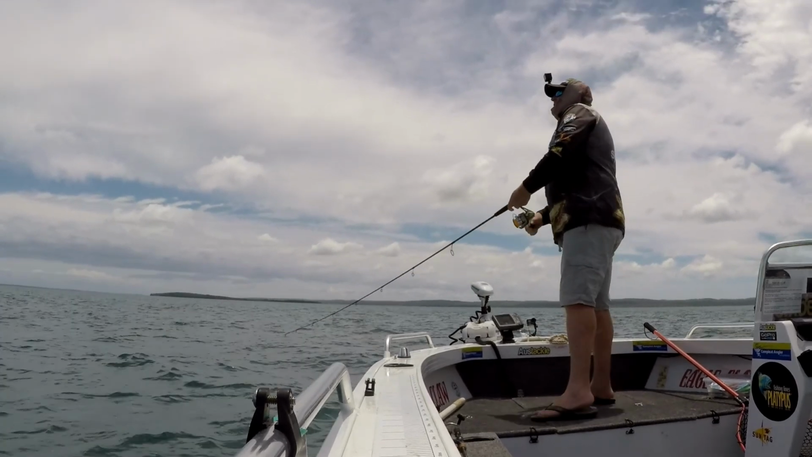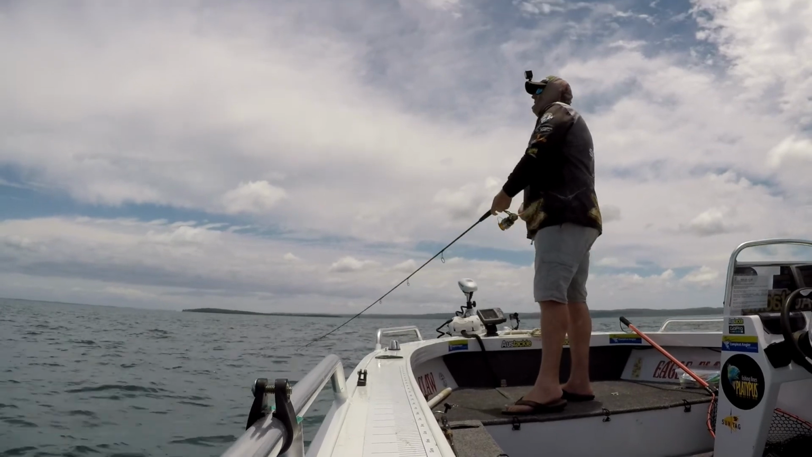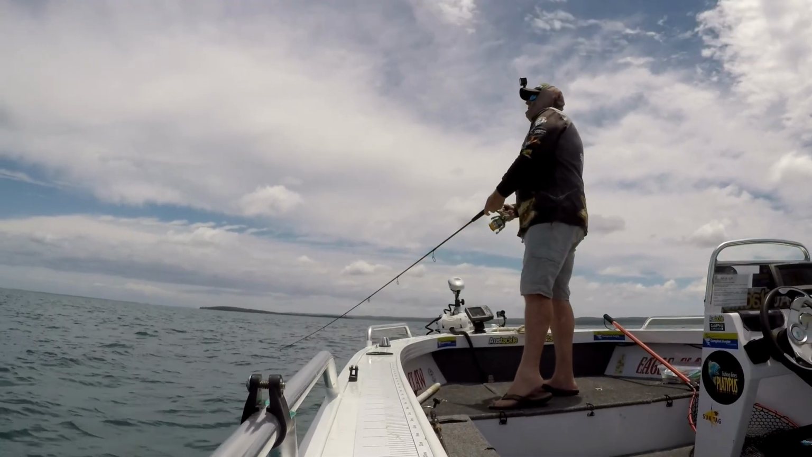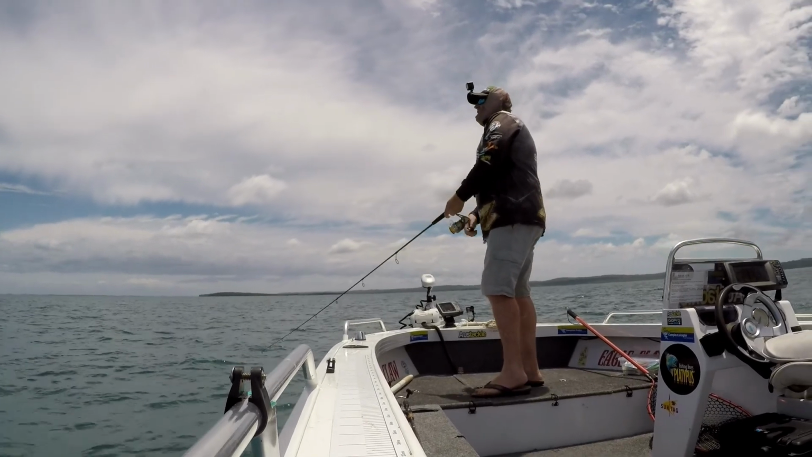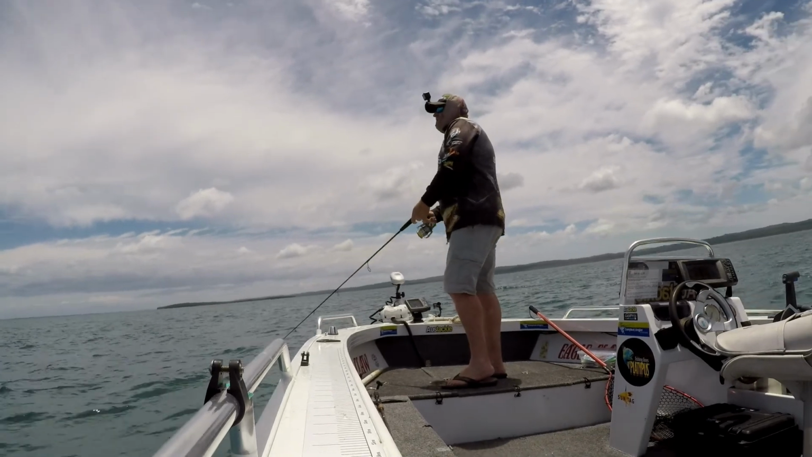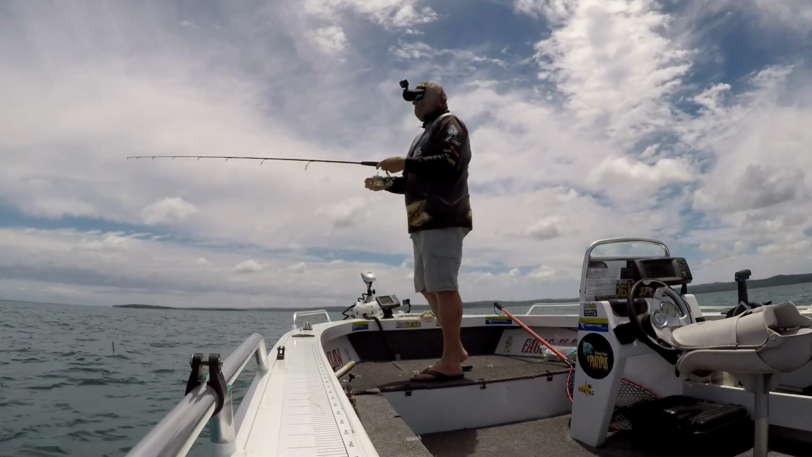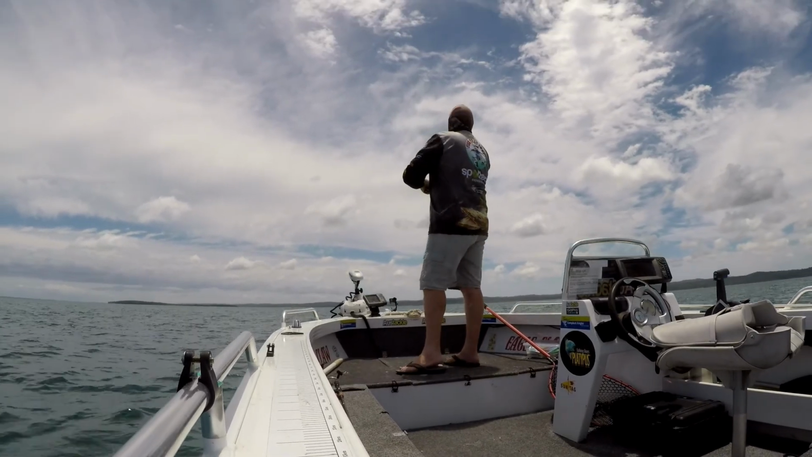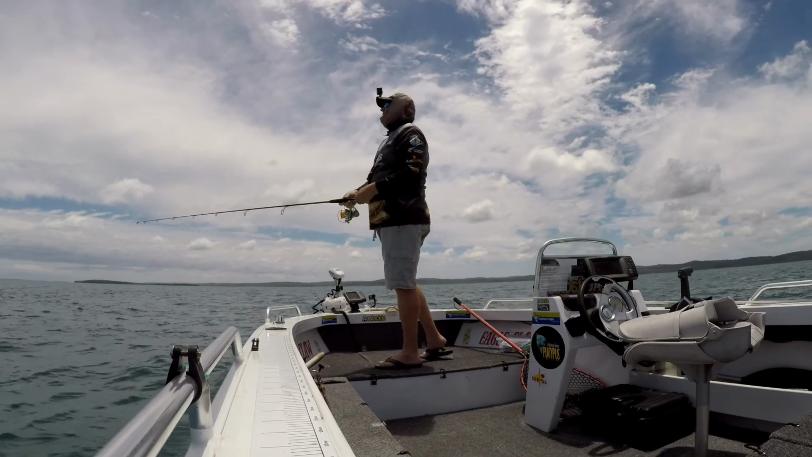Now I call them metal lures. Some people call them slugs, others call them spinners. I'm sure there's lots of other names out there. I'm not exactly sure which one's right or wrong, but I just call them metal lures and they are incredibly effective. Most people probably associate them with being thrown towards tuna schools and things, but I find you can throw them at a huge range of species and they'll readily take them.